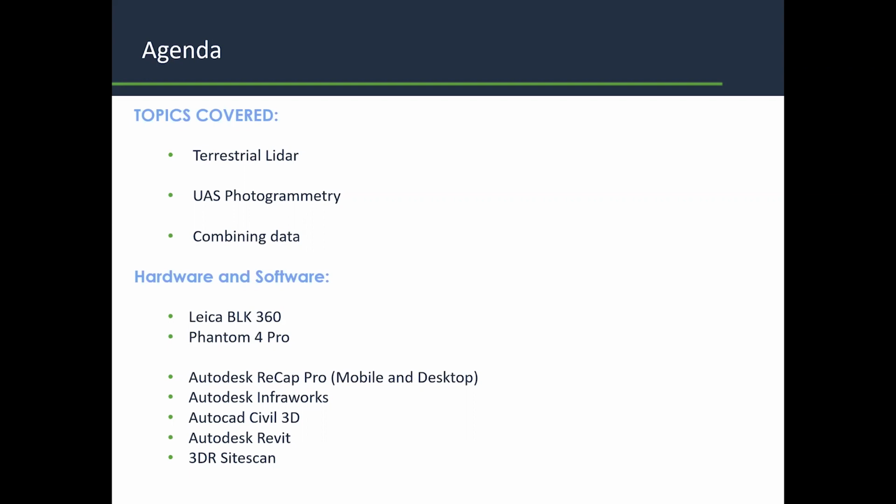And then on the software side, we're going to be going through Autodesk Recap Pro. Both the mobile and the desktop version were in use in this particular project. Autodesk InfraWorks and AutoCAD Civil 3D for the site side of things. We'll take a brief look at the data inside of Revit. And then on the drone side of things, 3DR's Site Scan product.